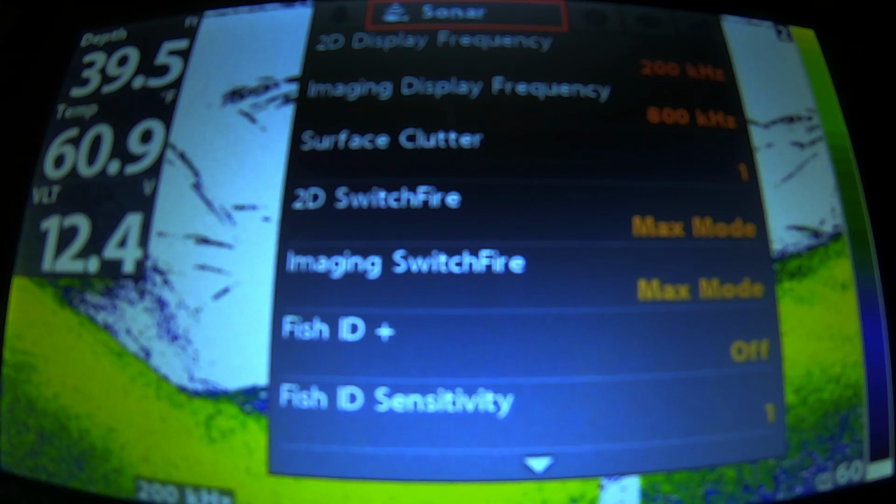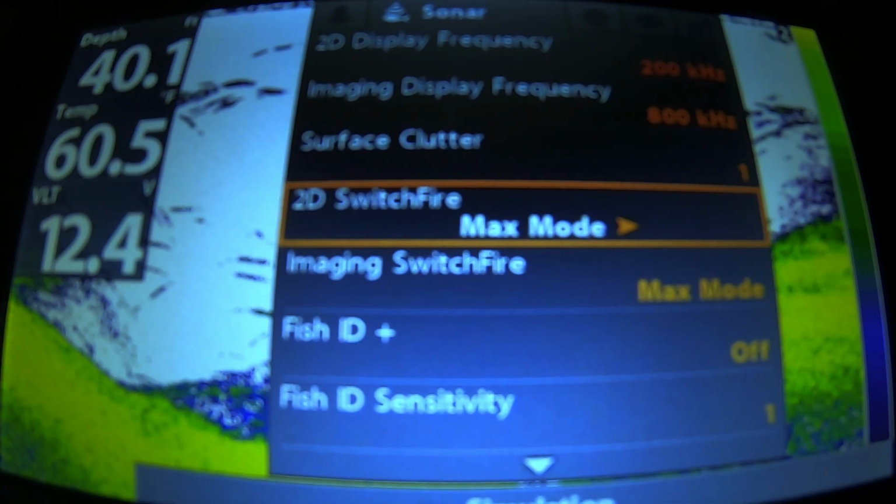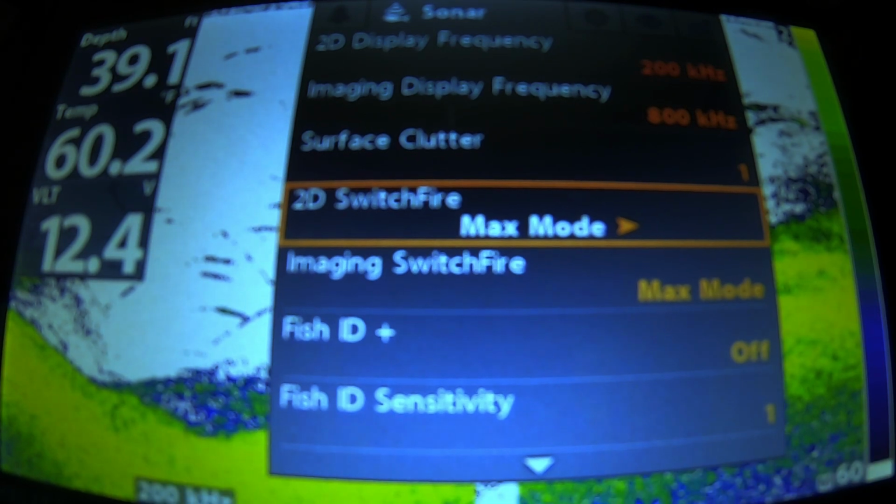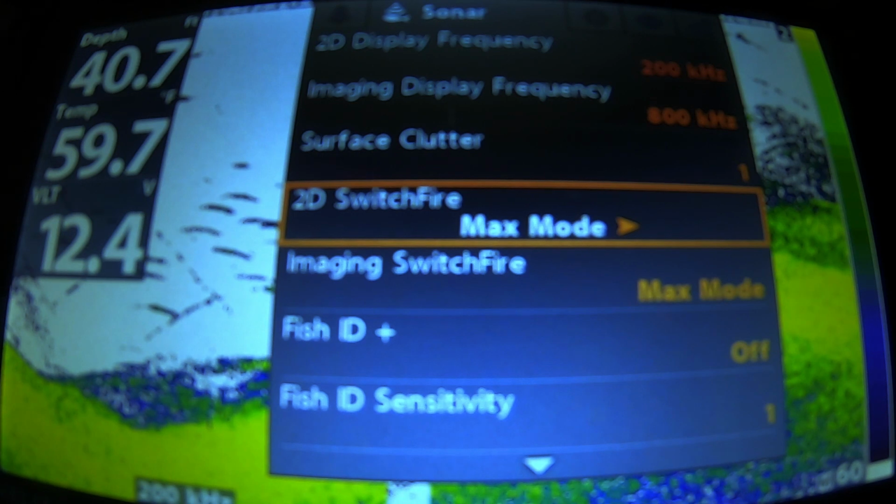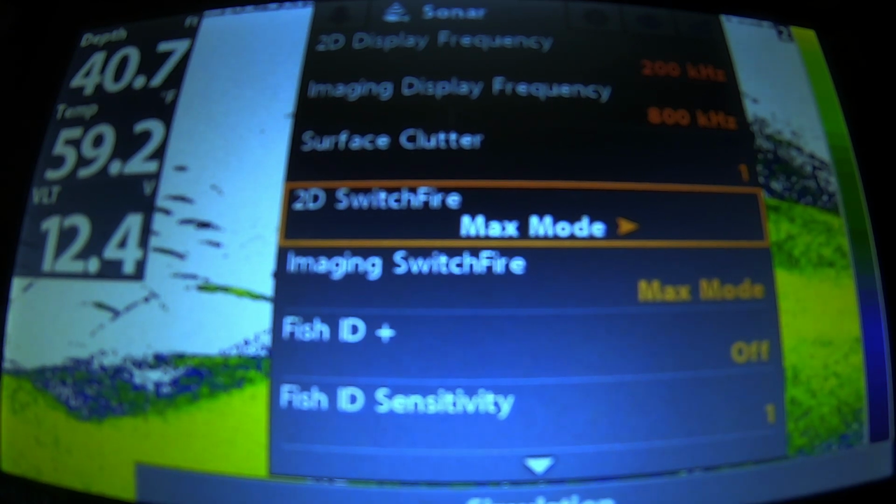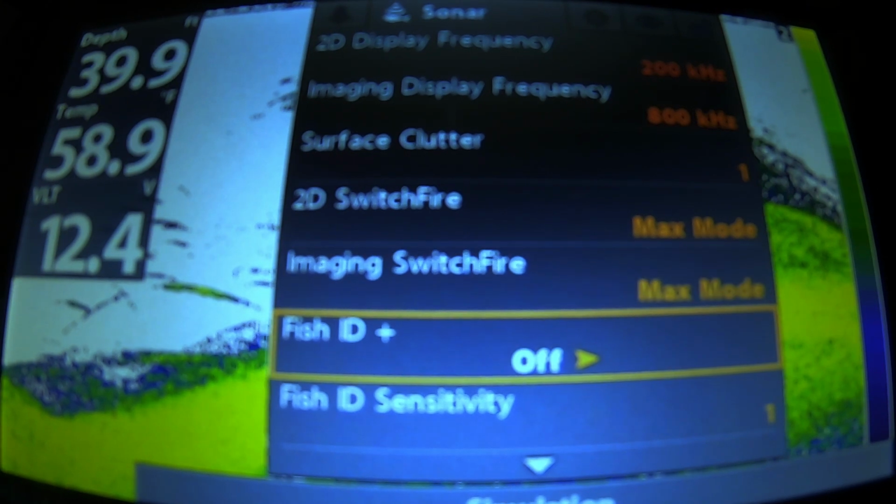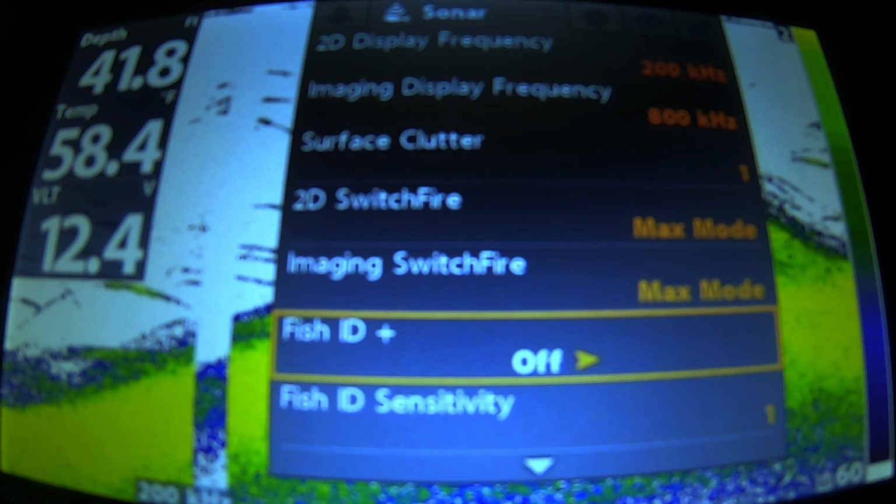So you don't want to ask the unit to go into clear mode to filter out the data for you. You want unfiltered data, and you'll make your adjustments accordingly with the quick menu. Same thing as imaging, but this is for 2D sonar.